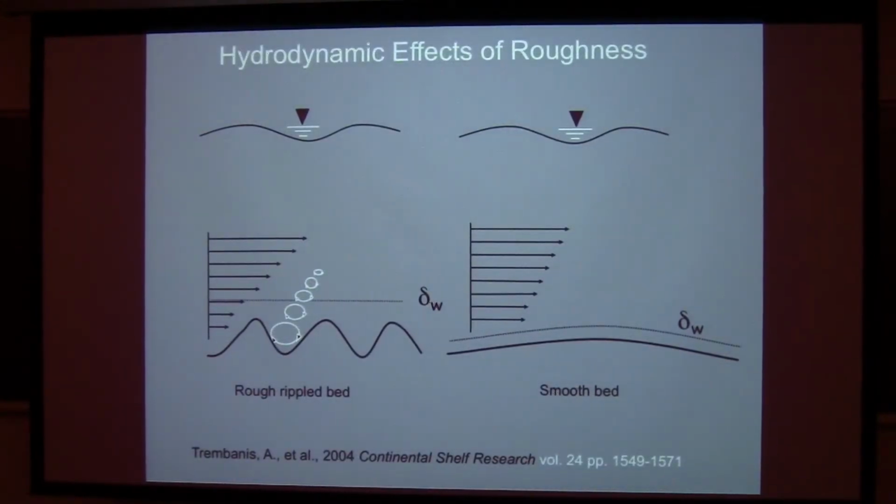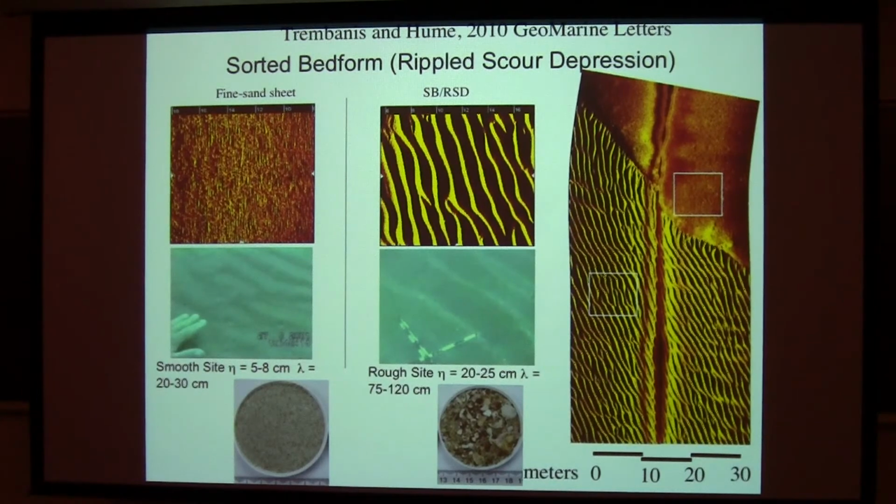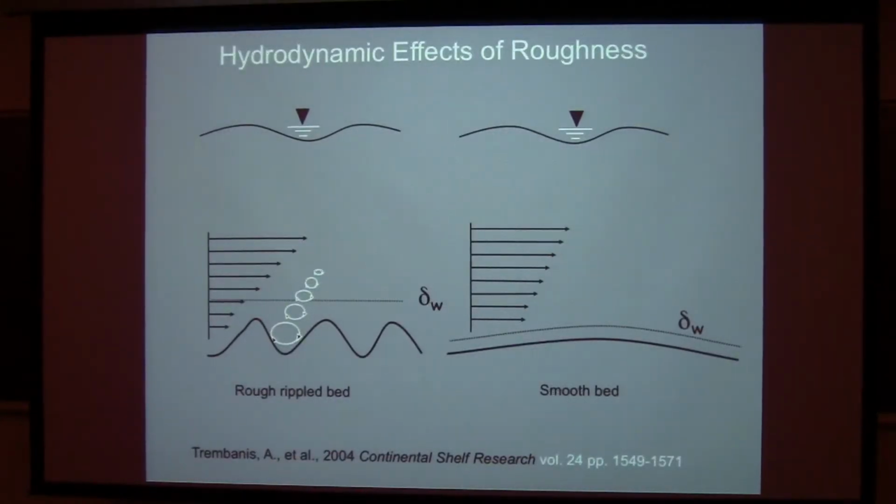What we found, when we studied these and put wave and current turbulence sensors over these beds, is that those coarse beds have these large ripples and a very thick wave boundary layer, and during storms they become activated, and these vortex ripples are shedding vortices on each forward stroke and backstroke of a wave. That's exchanging momentum between above the wave boundary layer and in the water column, so it introduces increased drag.